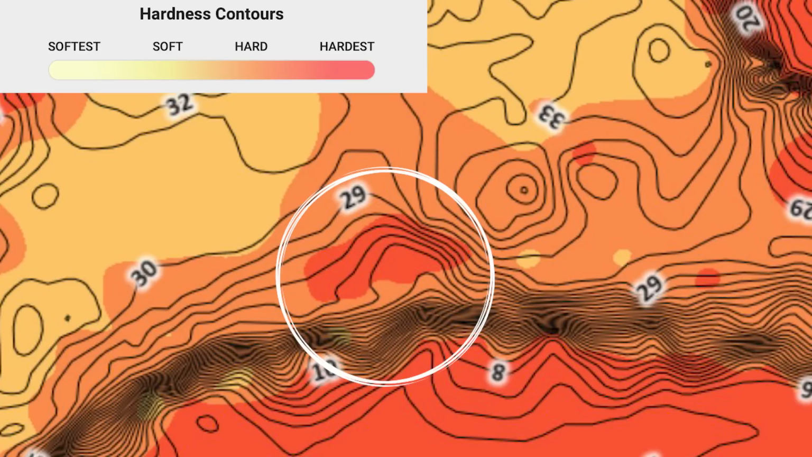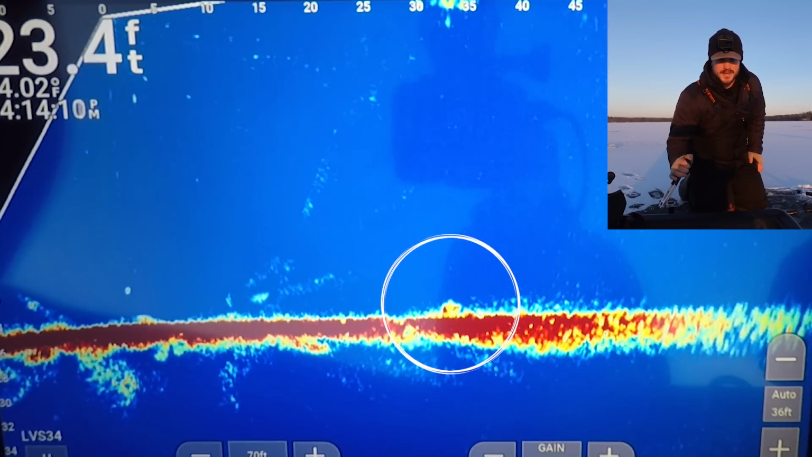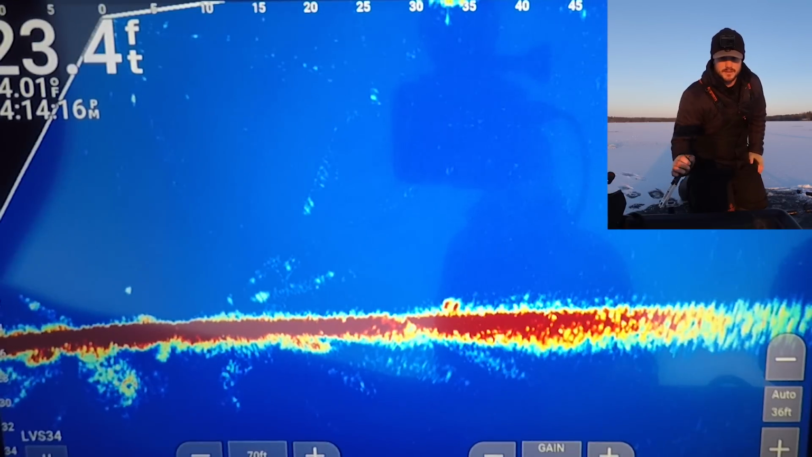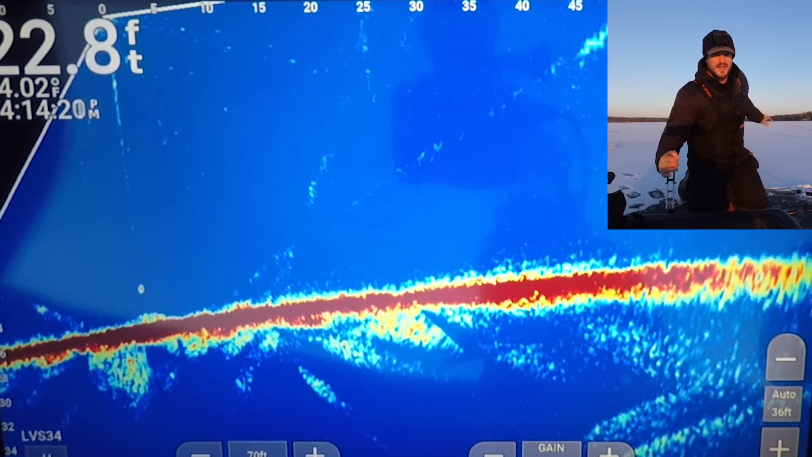I'll show you on the Omnia Premium Pro app kind of what that looks like. You can see the different bottom hardnesses on there. And so as I pan around, you can actually see some fish. My dead stick over there, you can see some fish hanging out over by that dead stick right on bottom. So that's right over there. You can see that's a little bit harder bottom. Up top is a little bit shallower and harder. This is kind of that white return that you're looking for on your side imaging.